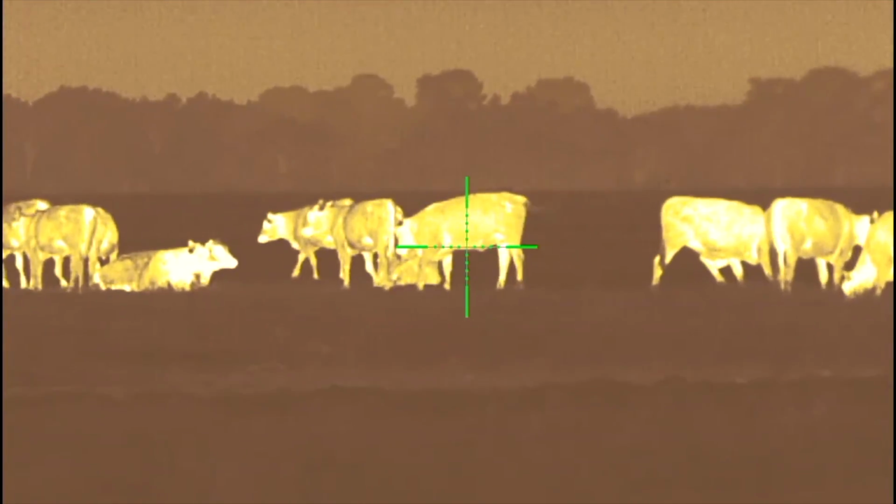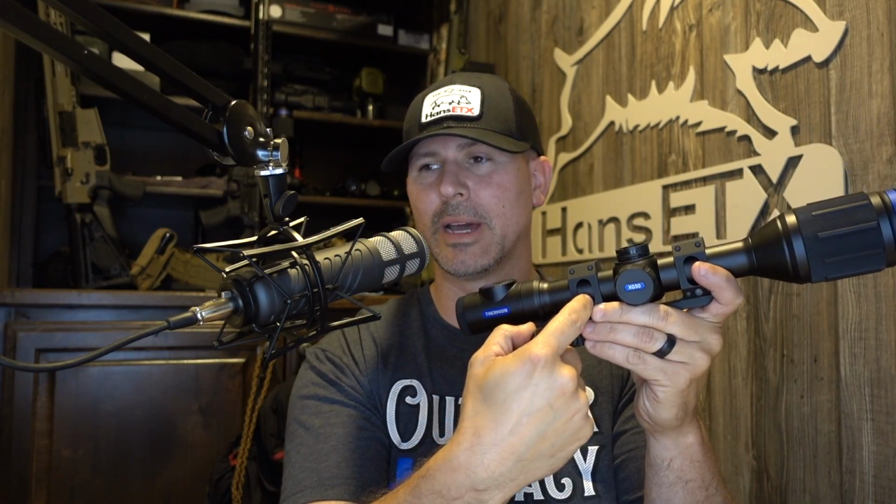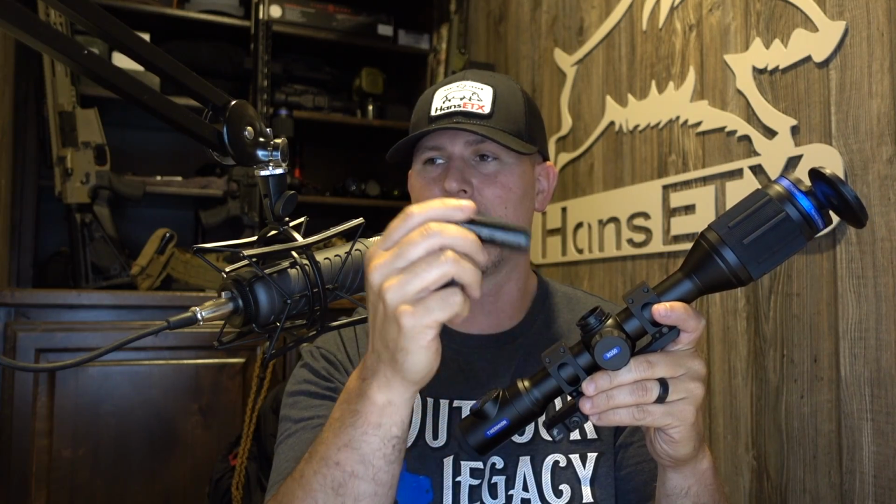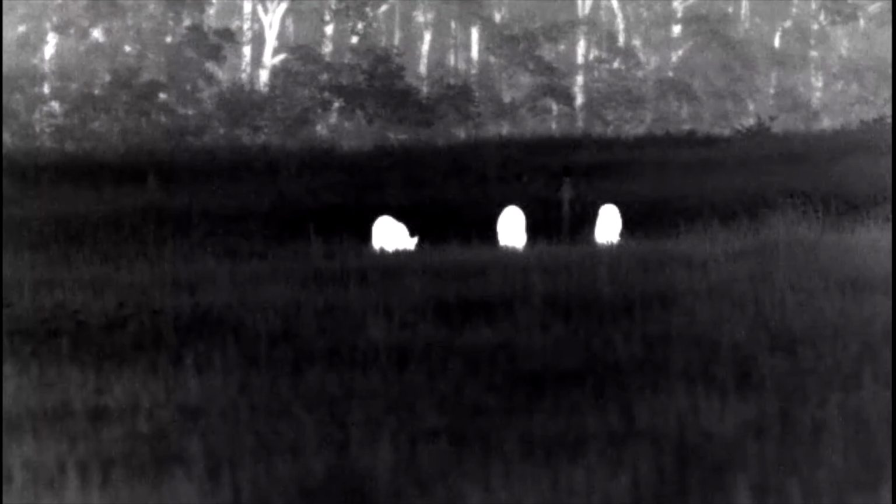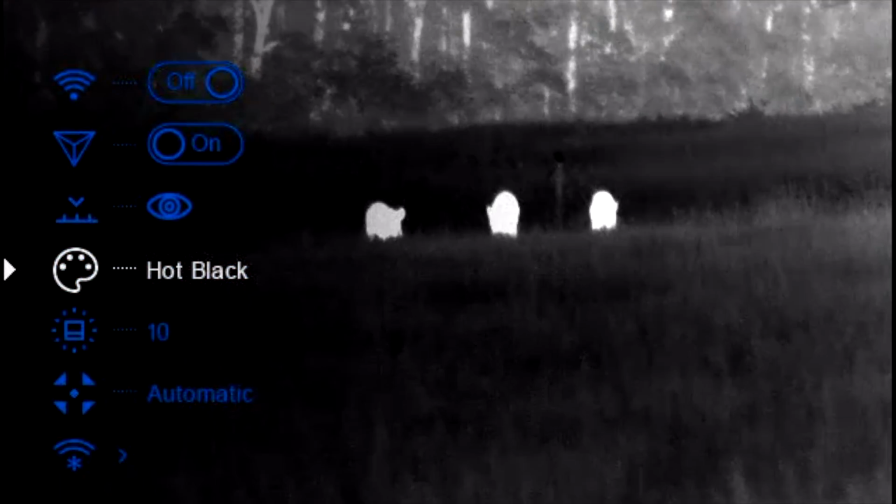So there is a battery in this top turret that pulls out, and it also has an internal battery. It comes with a charging stand that you can charge with this battery or an extra battery to charge the internal battery. Typically what I do is I just plug the whole scope in. I don't mess with taking the batteries out or anything like that. There's a plug right here on the side that you can use. I keep it on my rifle, plug it right in the wall, and charge it up.